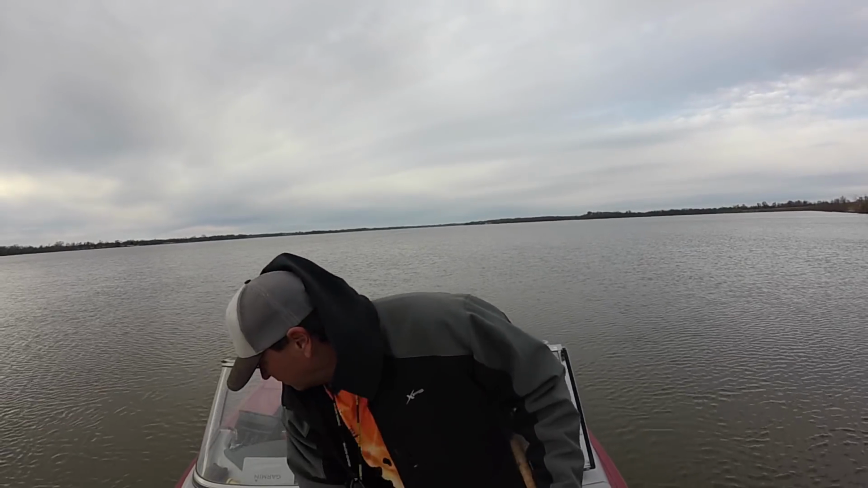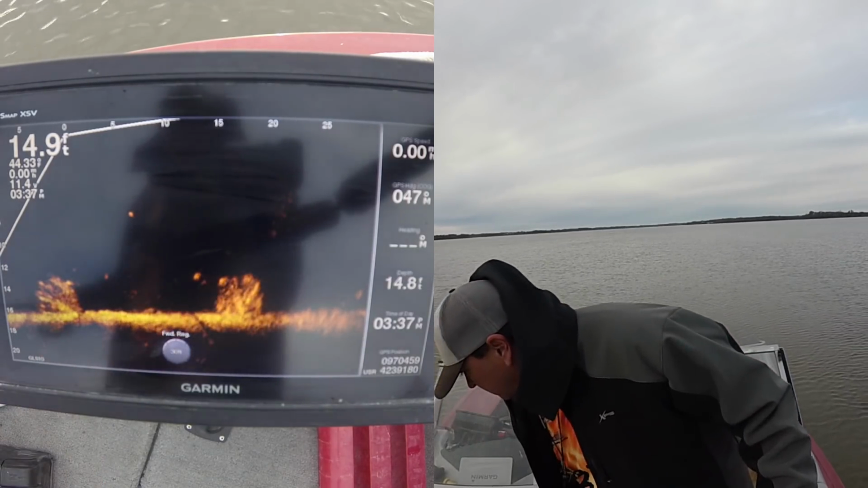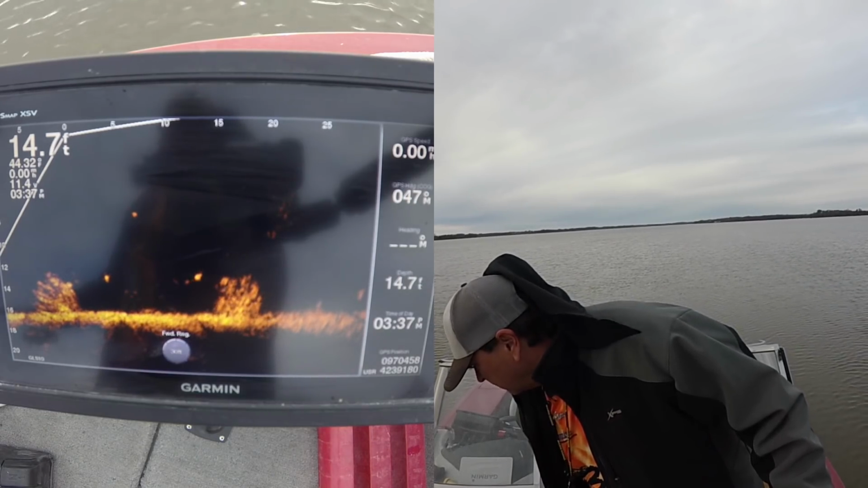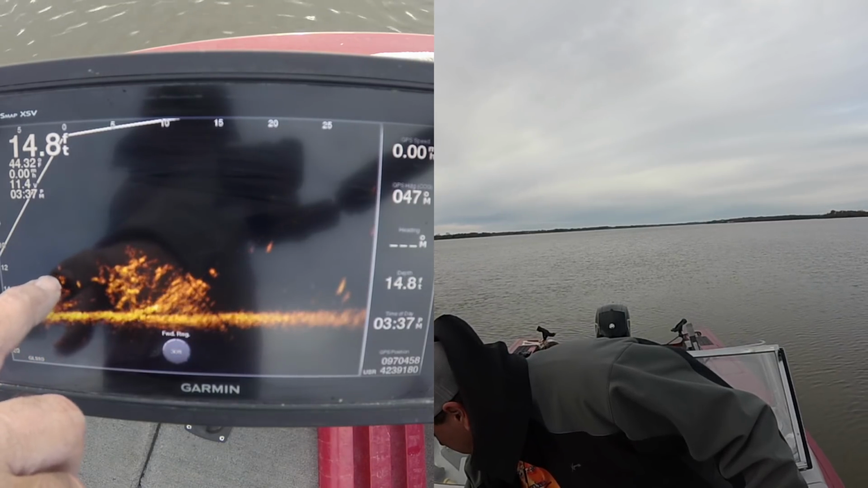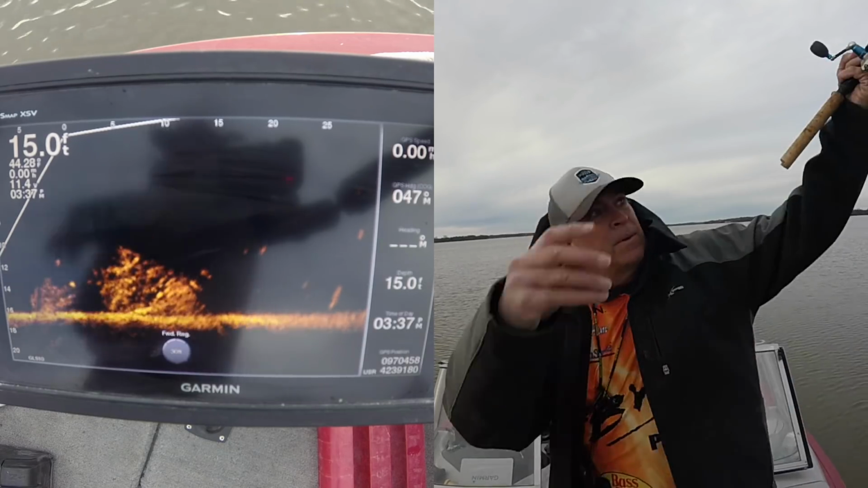There, I'm dropping down. Okay, there's my jig right there. See my jig right there? And look, there's a fish right there coming up on it, right there in front of it. Right there is my jig. See it working right there? That's my jig. And a fish is coming up. And boom, I got him.